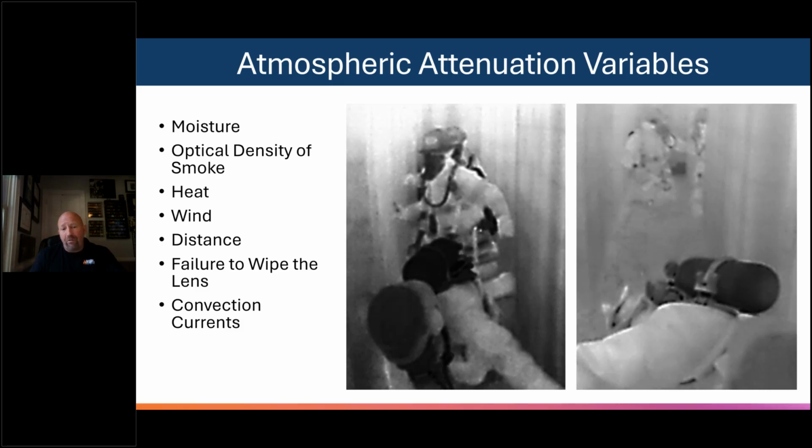Distance, like in this picture where the firefighters move down the hallway, and if one's gone, one's out of the way, and we're looking down that long hallway, a lot of moisture in the smoke at a big distance. That's called washout. The images are starting to match that background temperature. It's very difficult to see.